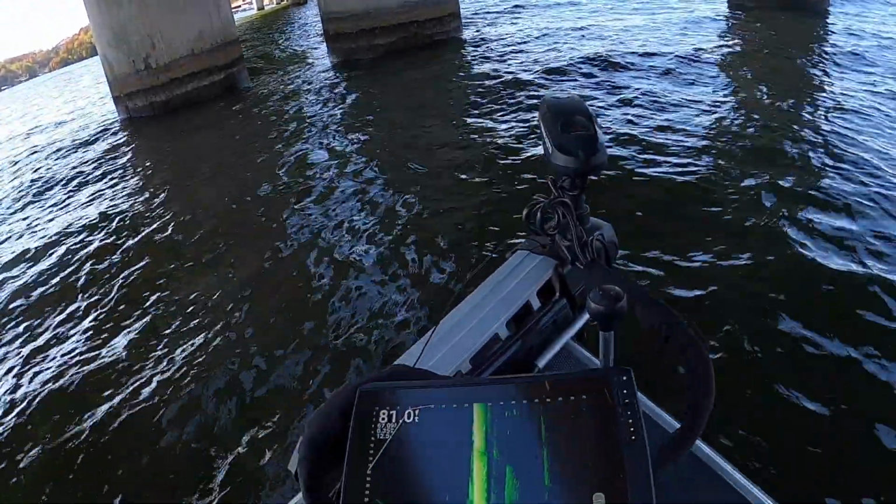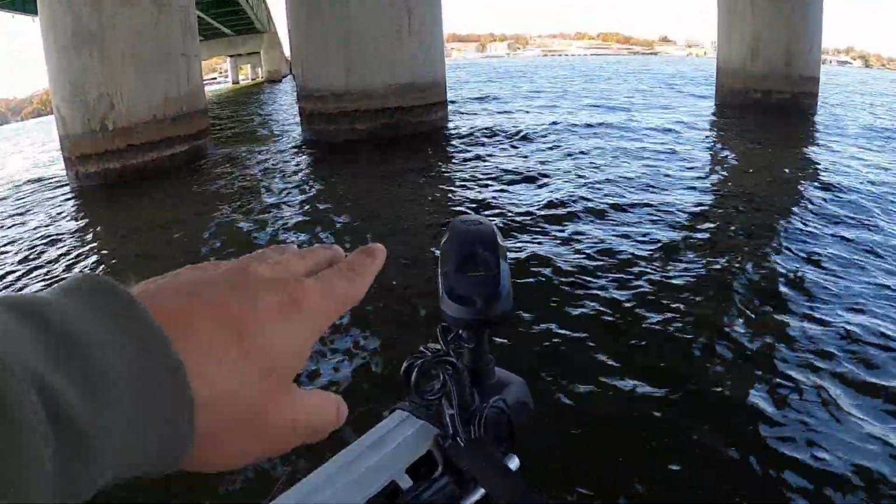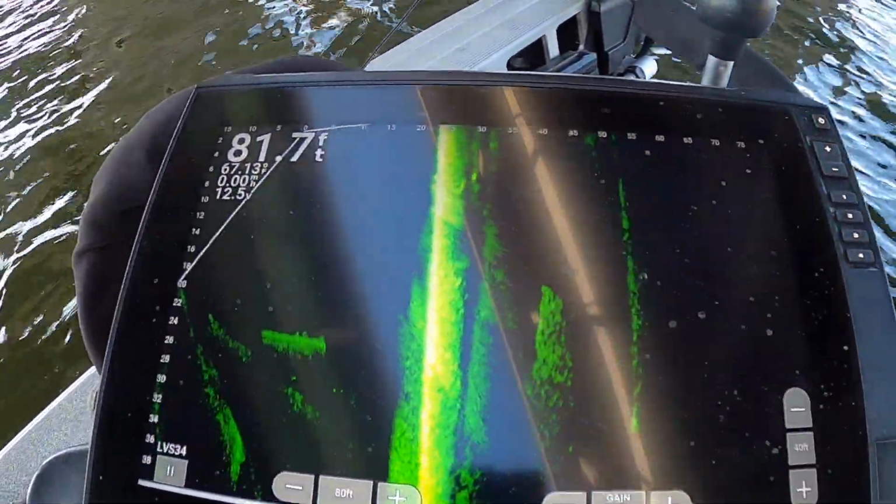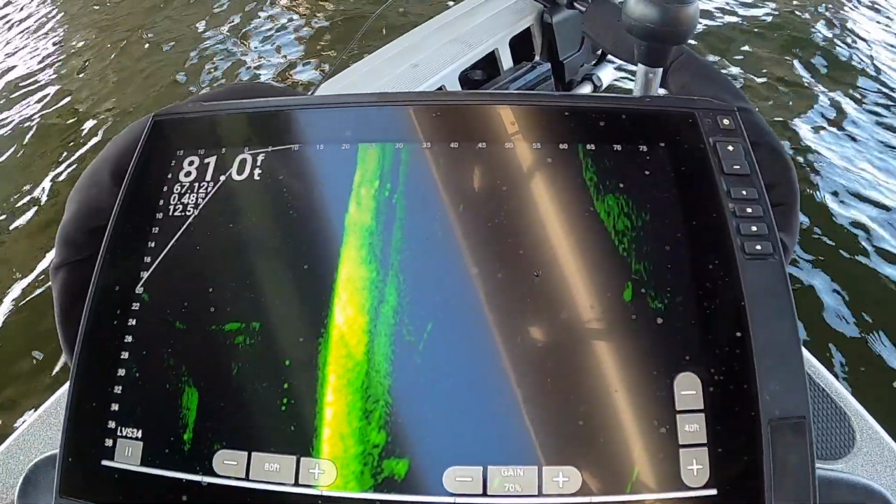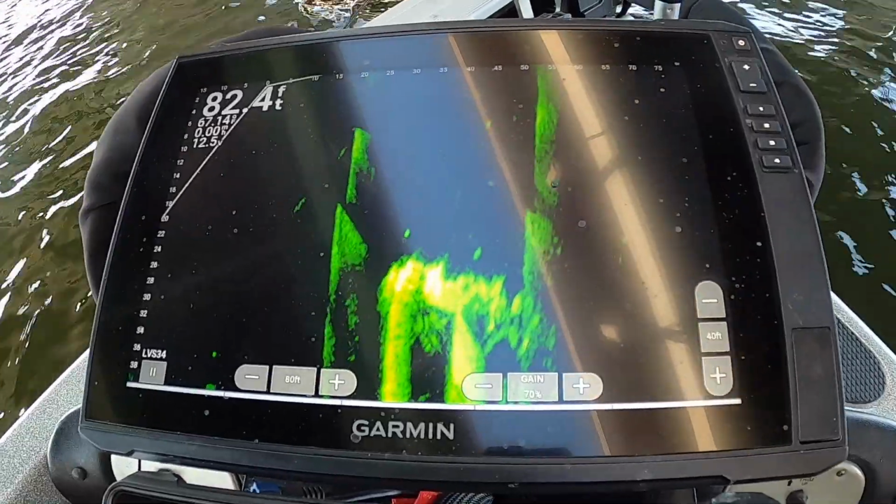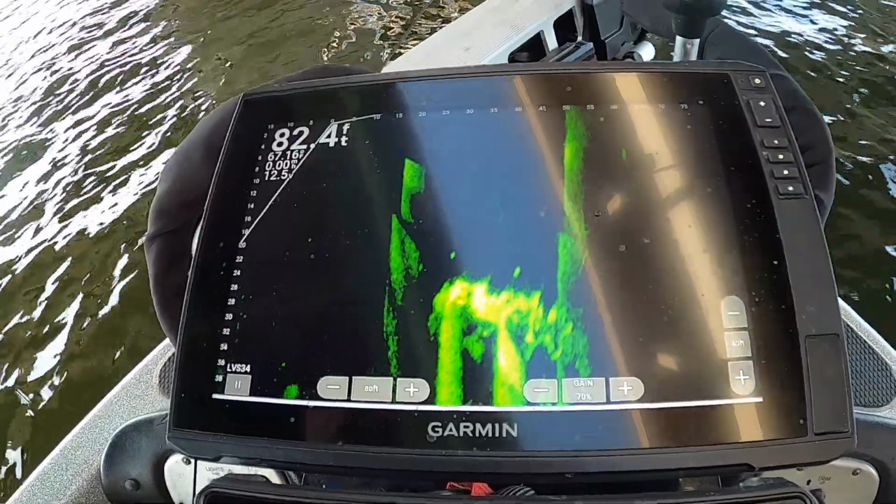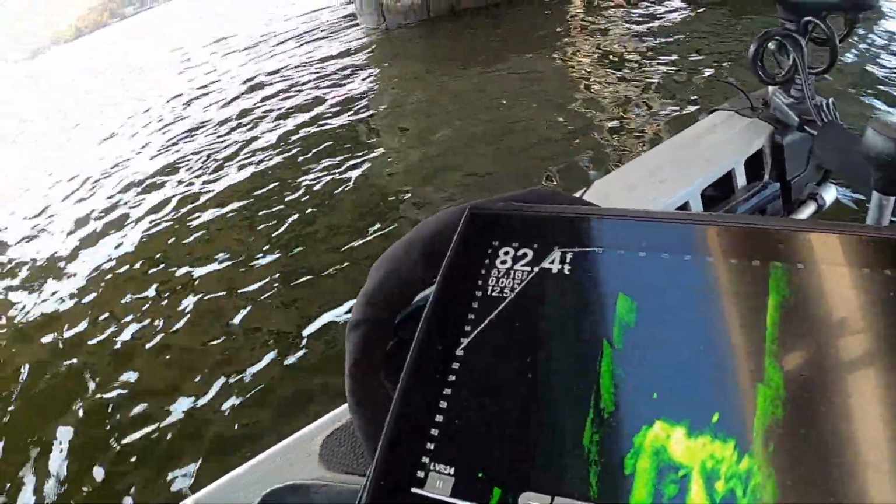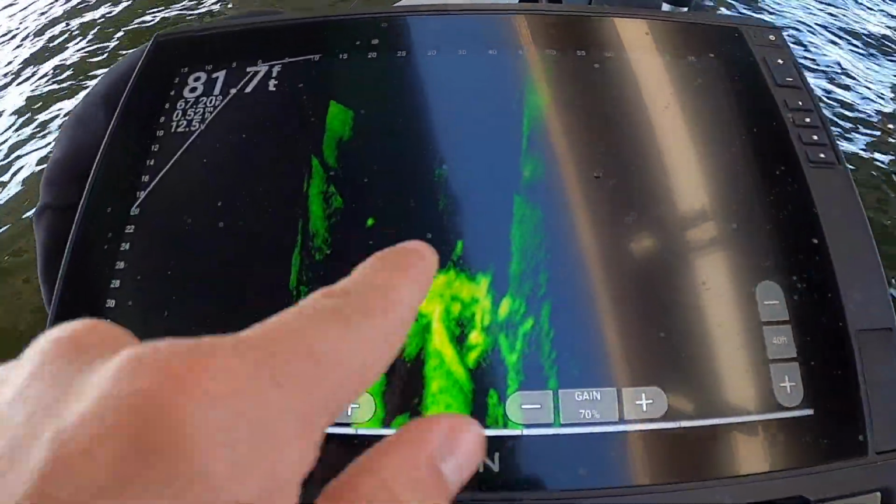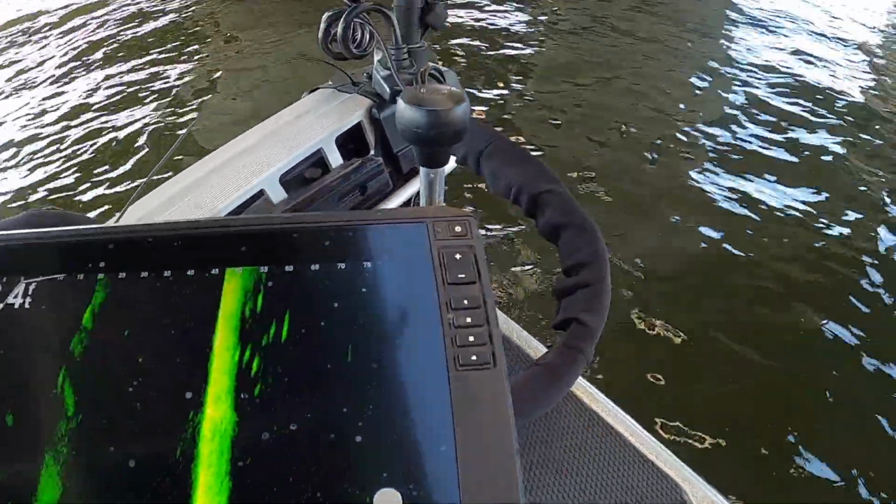So if we look on the screen here, this is your pylon. So this is where our trolling motor head is pointing, and you can see this is the first concrete structure here. And you can see, if I pan a little bit to the left, there's actually an older cross member, or I don't know if it's part of it, I don't know the bridge construction, but another piece that comes across in between these two pillars right here. So you can see there's a fish right on top, that's a fish over there. Let's see if we pan over here.